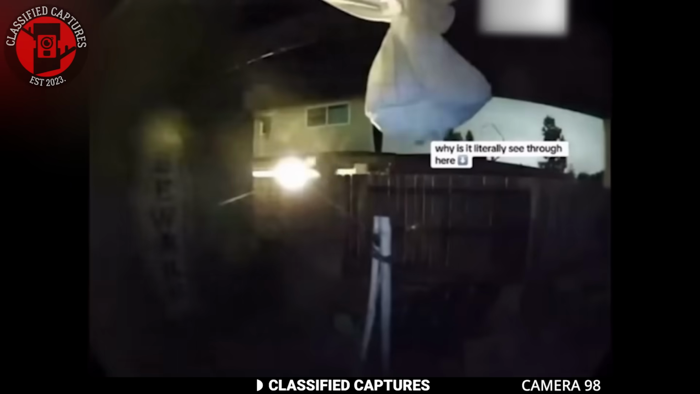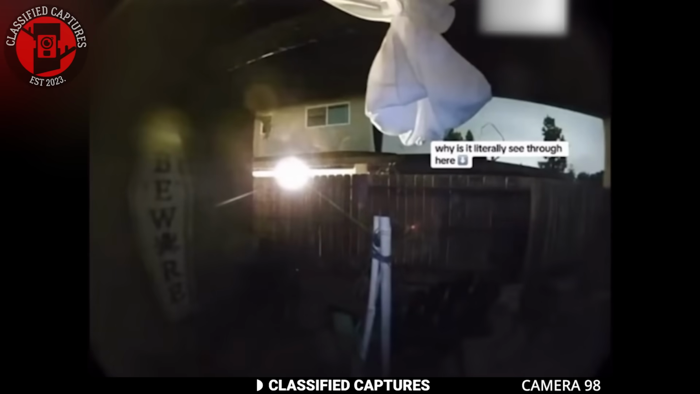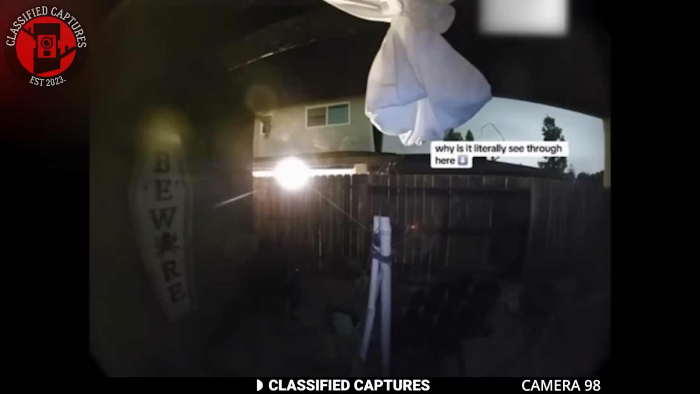A home ring camera picked up something truly strange in someone's backyard. In the dead of night, a person can be seen moving away from the house, walking directly toward the fence. But here's the eerie part. This figure does not stop, it just glides right through the wooden fence as if it isn't even there.